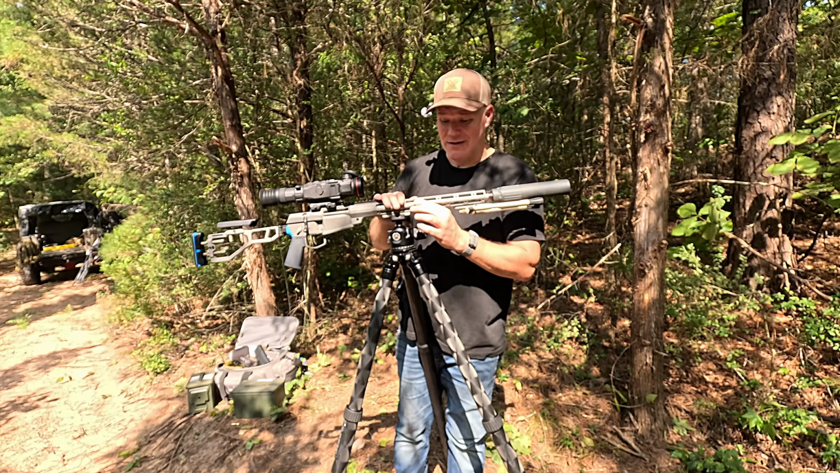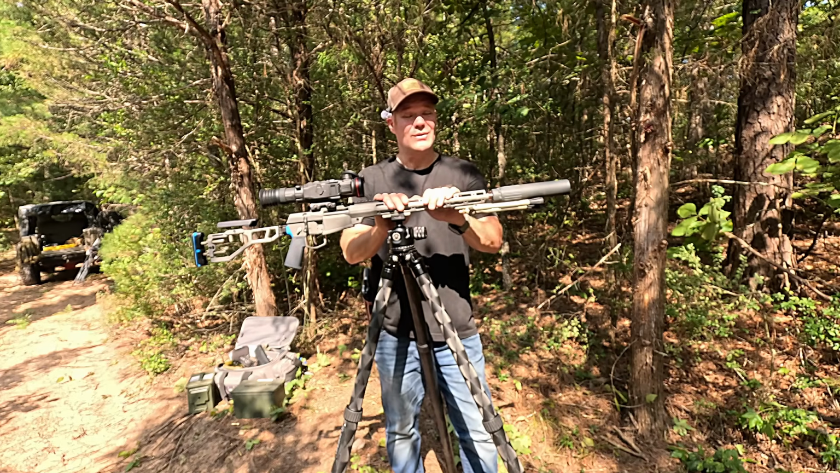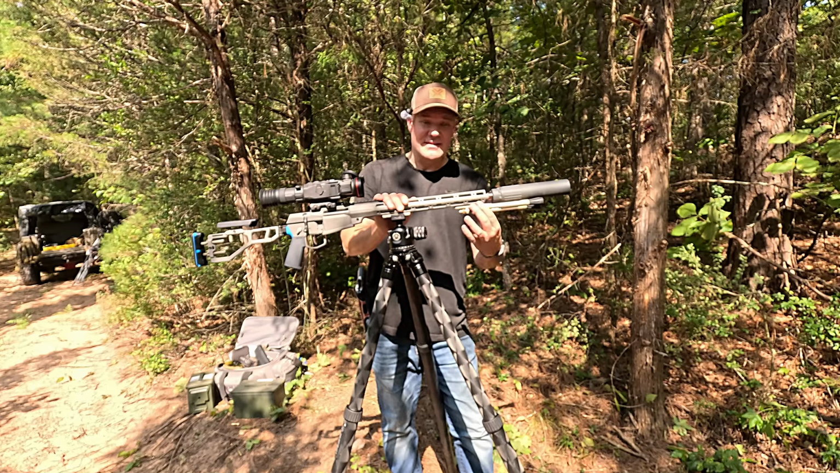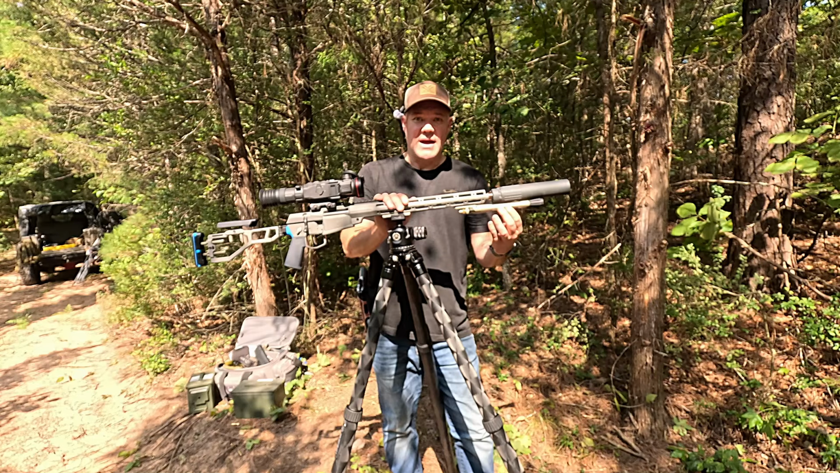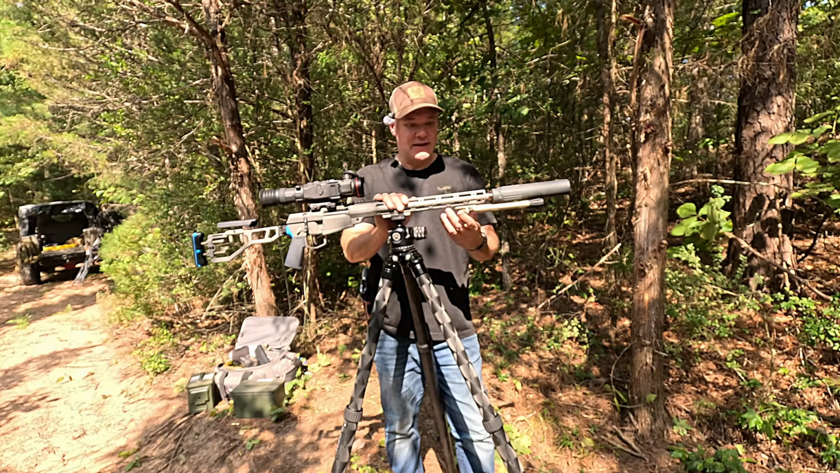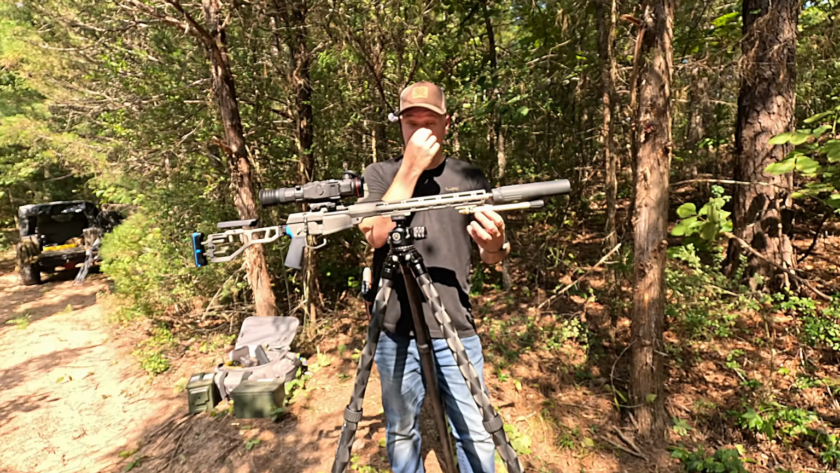I don't like the Q-cert. Some people may love it. I don't. Plus you can only use their stuff. Like I've got this kickstand here. I think it's called the Fix kickstand. And it's a great little bipod here, but it's Q-cert. So now if I go get something else, M-lock, I'm probably going to have to buy an M-lock unless they make an adapter. Maybe they do. I hope so.